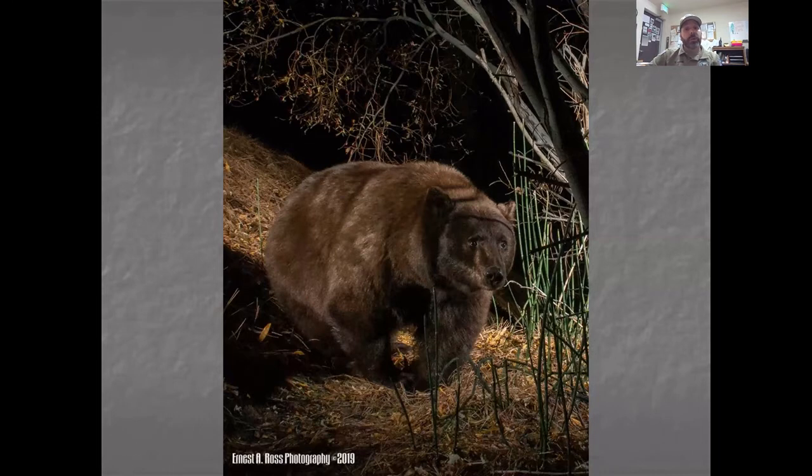So Tim also took another local photographer, Ernie Ross, under his wing and started training him and showing him these techniques. And so Ernie also has some game camera traps set up there at Bowers. And this is one of the images that he got of a black bear next to the ditch. There's a ditch that runs right around here. And really cool picture, just kind of shows how big these guys are, and fluffy.